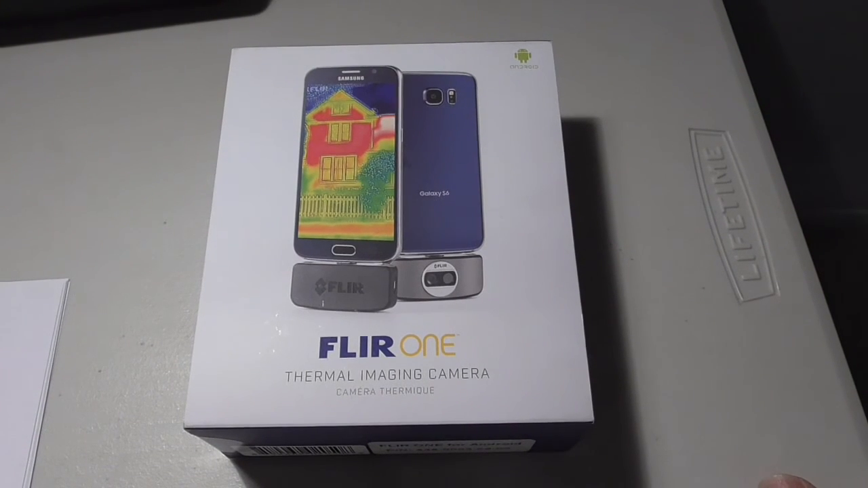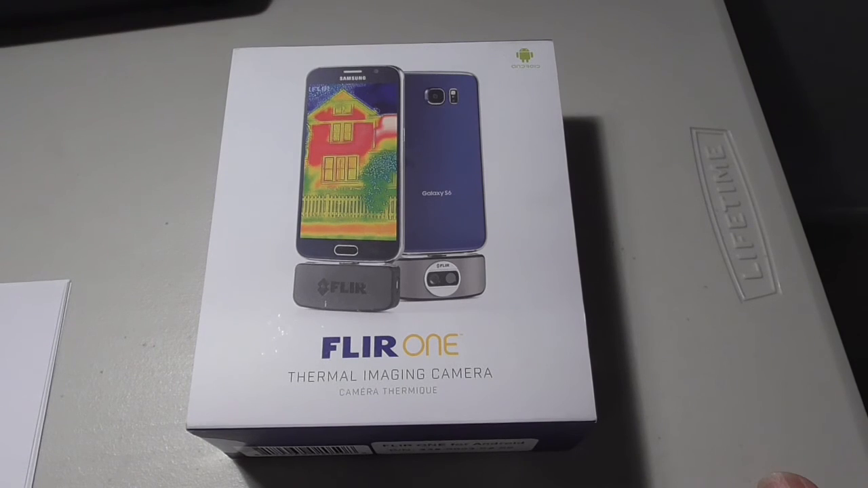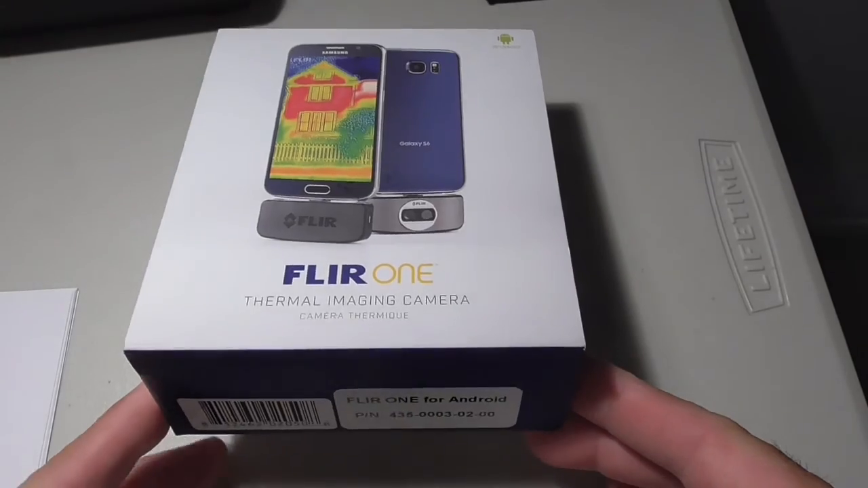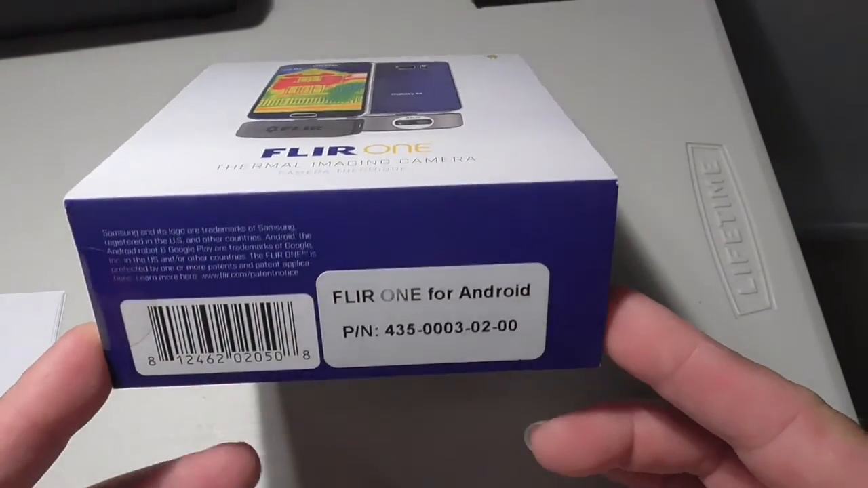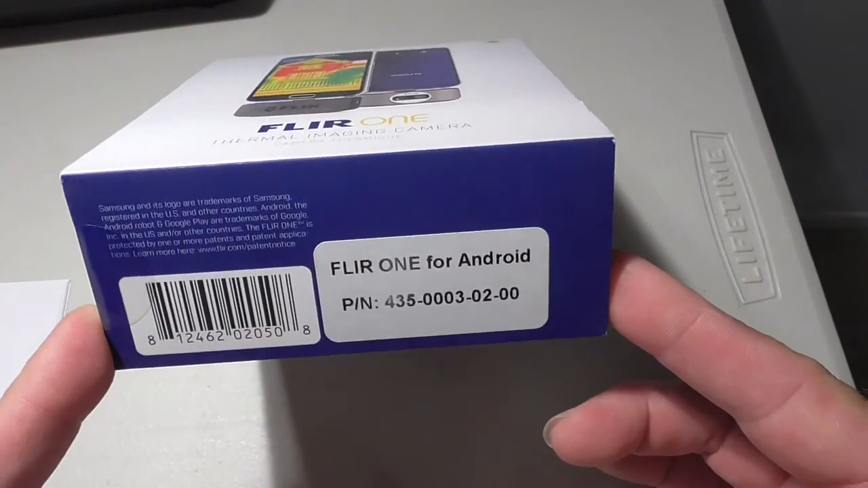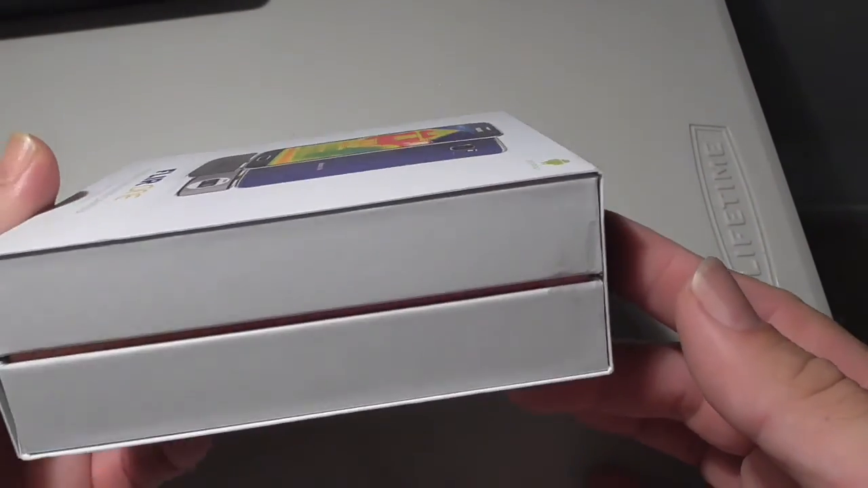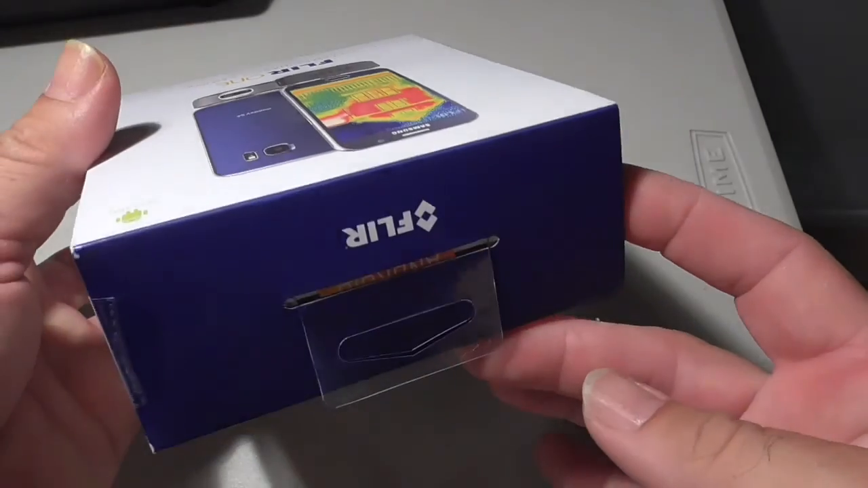Hey everyone, this review is going to be on the FLIR 1 thermal imaging camera that is made for Android. They also make a model for iPhone. I believe it is similar in how it works, but this is going to be based on the Android version. You can see the part number over there. We've got the package. It's just a nice, simple boxing over here.